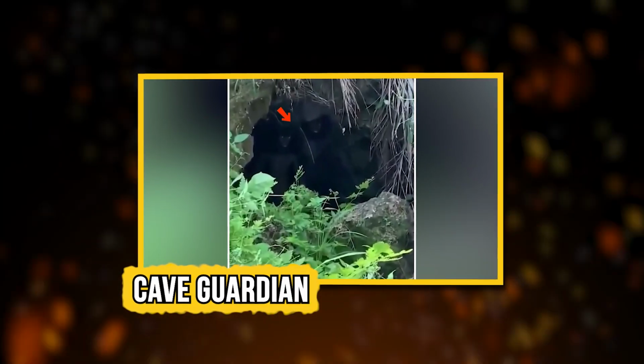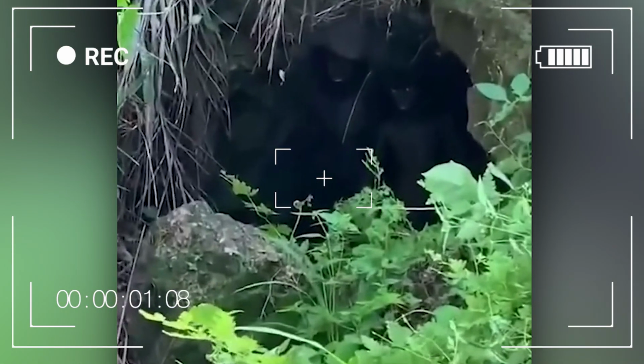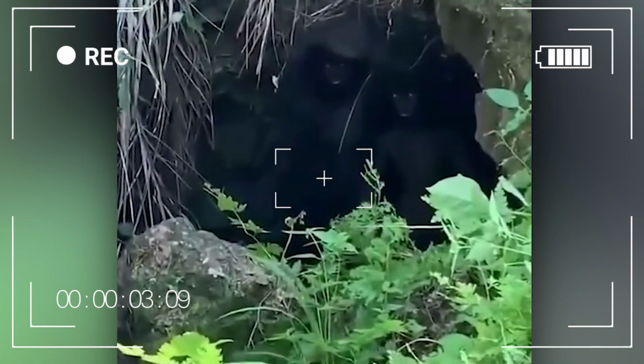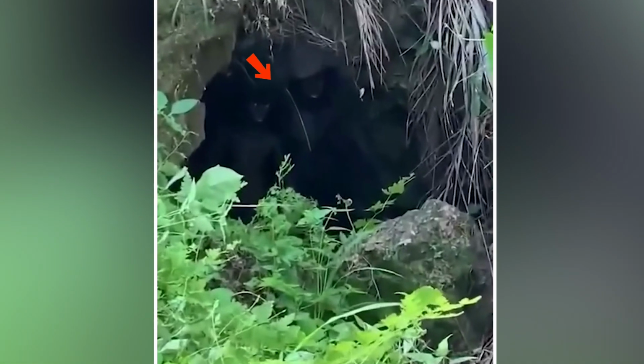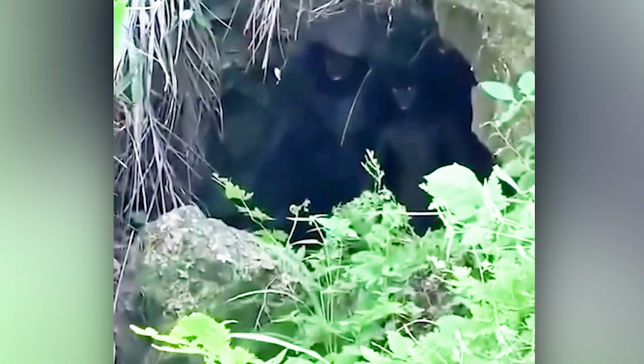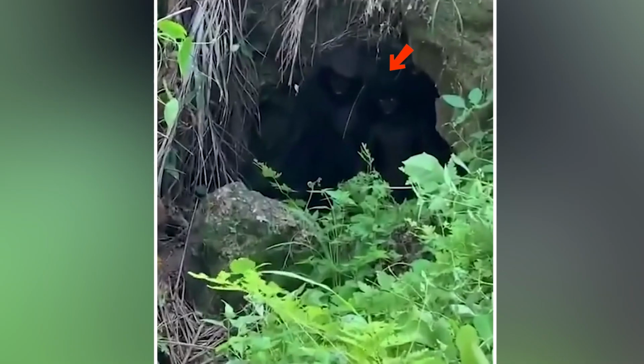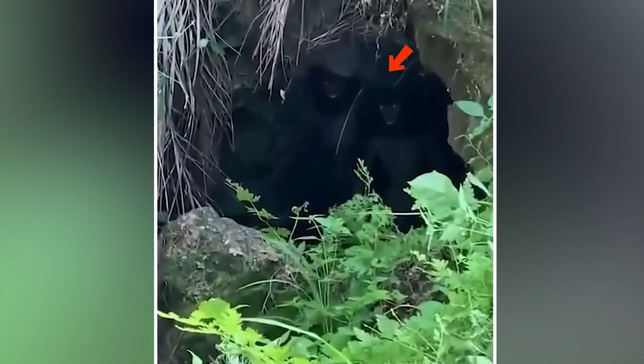Cave Guardian. Have a look at what an explorer caught on his camera. Did you see them? Looked like a bunch of black humanoids guarding a cave entrance. Let me brighten the clip a bit for you, see? People on the internet said they were small aliens or maybe some other cryptids, but I did some digging.